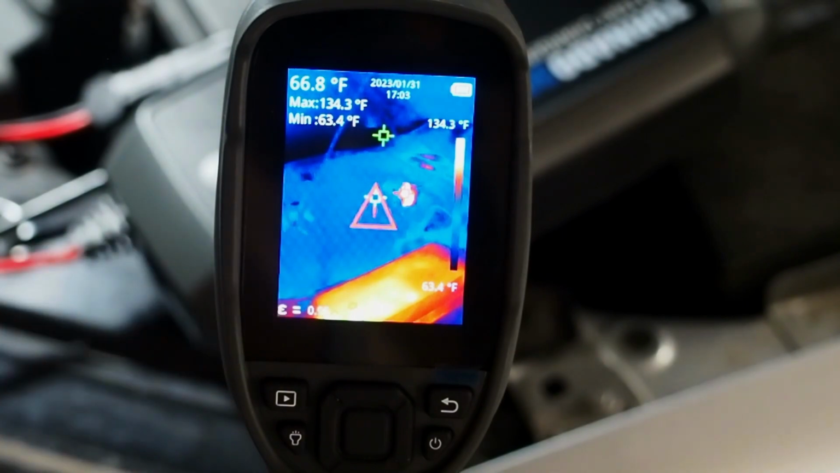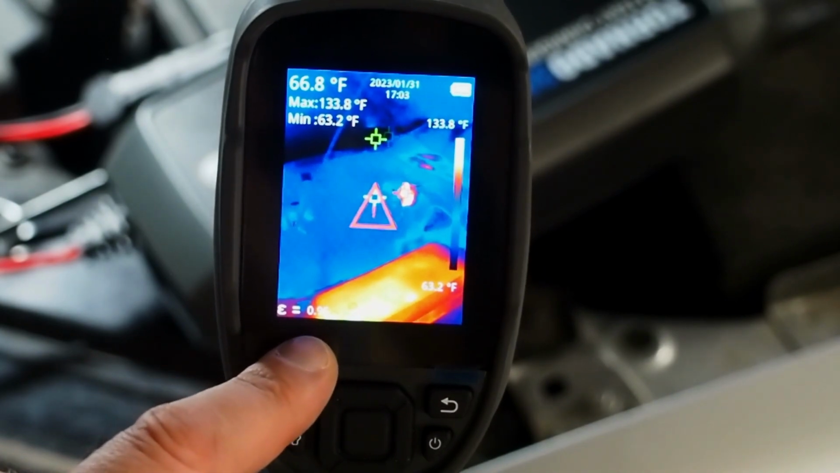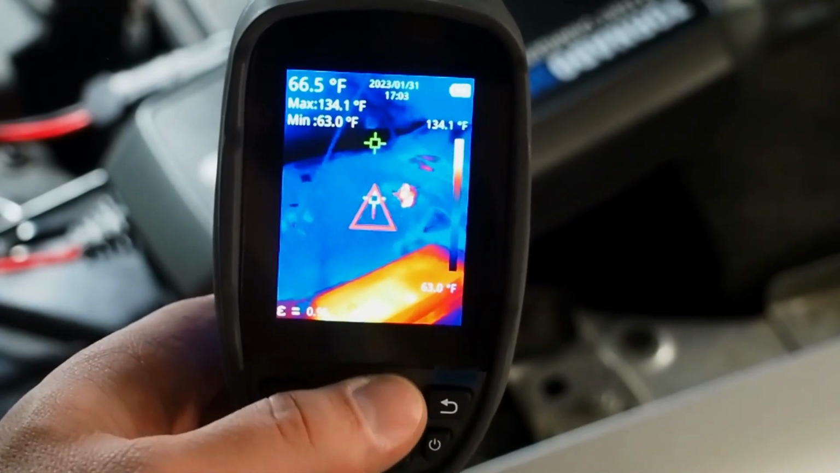The crosshairs in the center is actually going to give you a temperature reading right at the crosshairs. We've also got our emissivity down here on the bottom left. Now you'll want to do a Google search if you don't understand what emissivity is. That's something you'll want to educate yourself on if you're going to use thermal imaging as a tool. Then we've got our various buttons we have access to here.